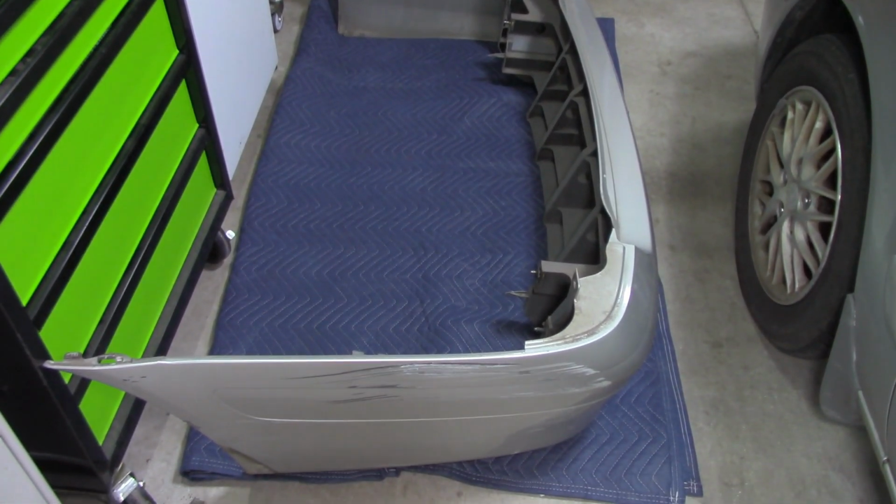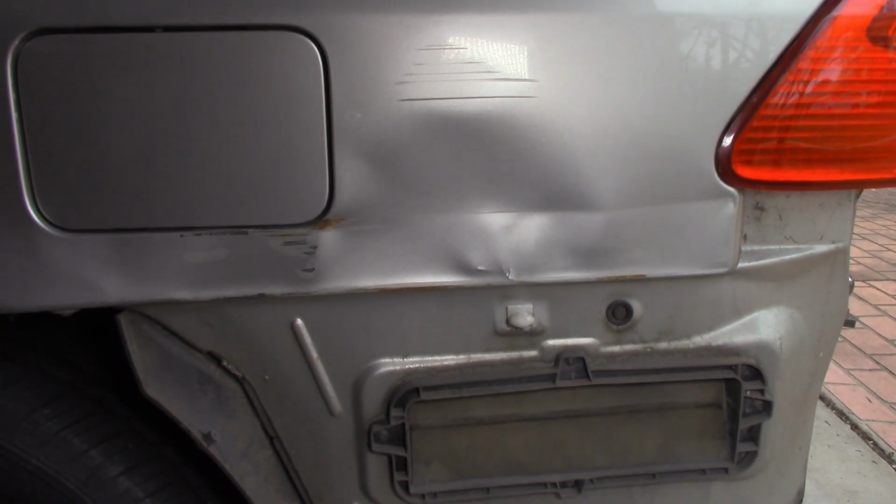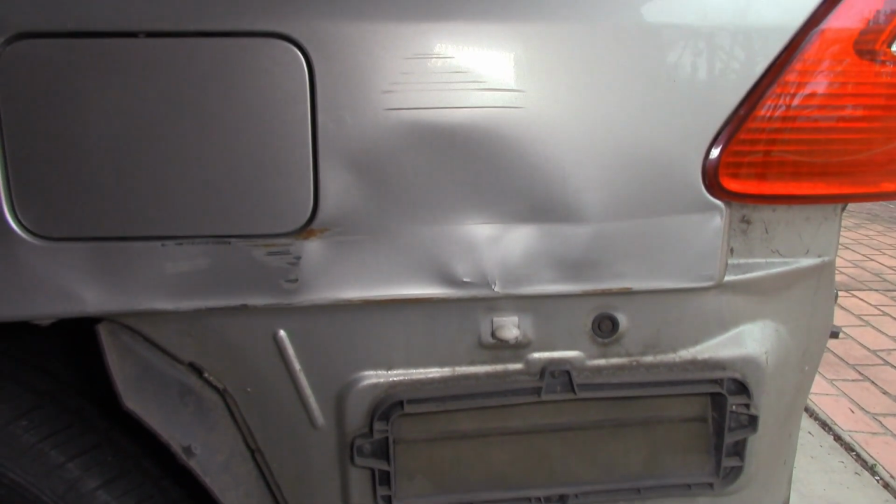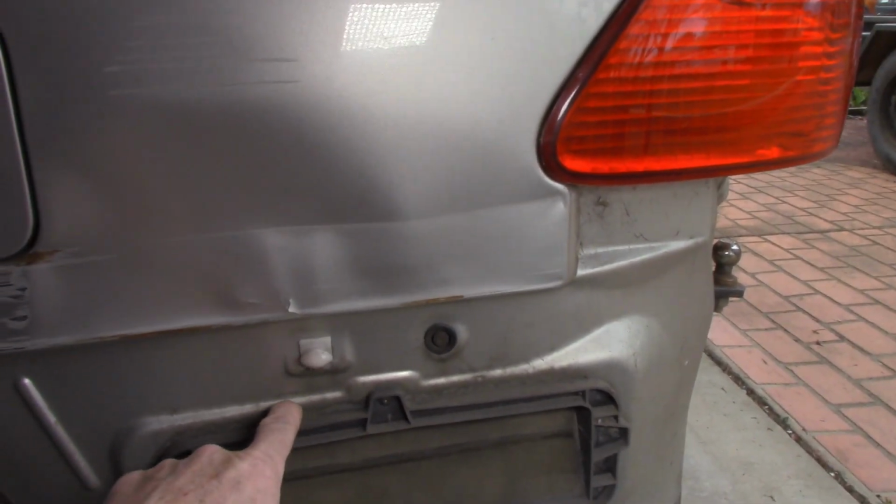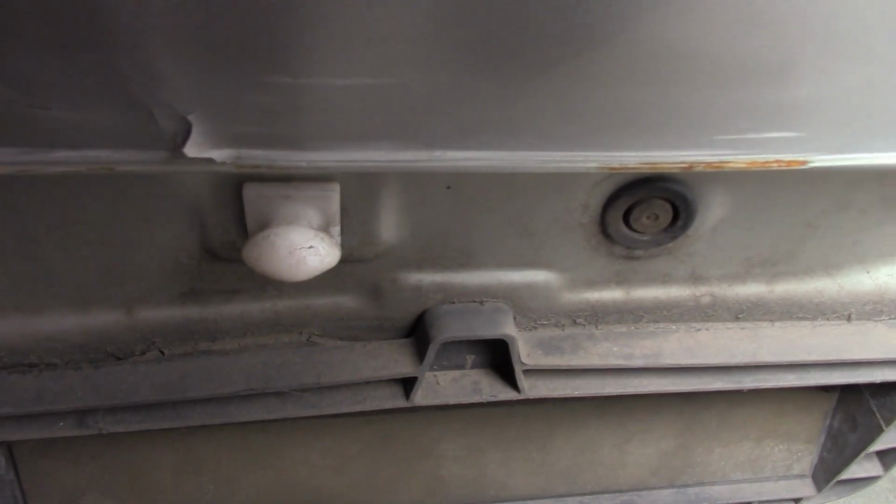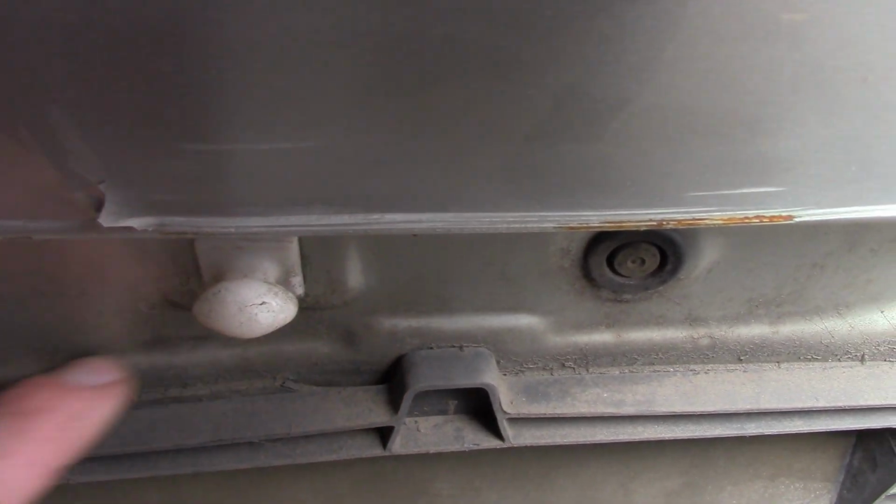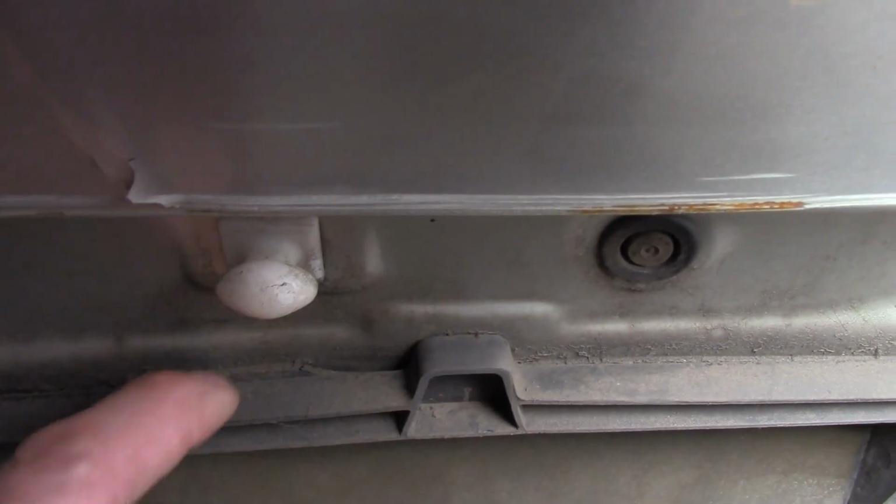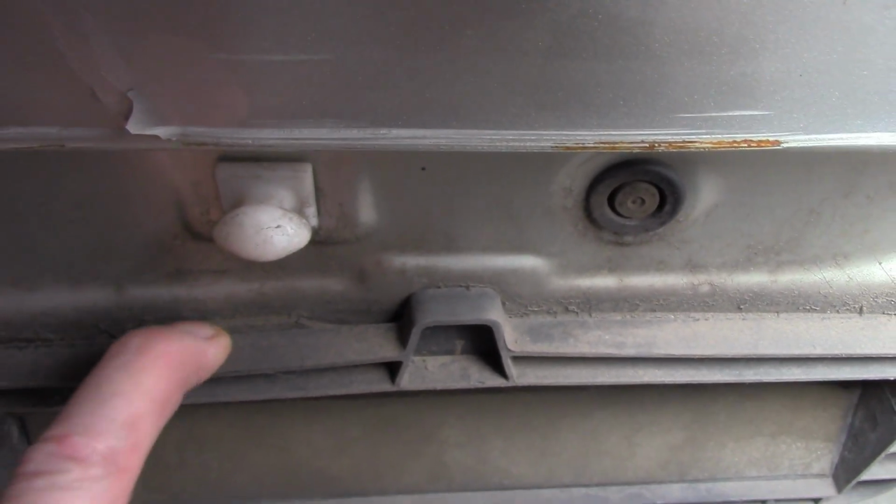And are you ready for the big reveal? Remember I showed you that it had been stoved in the side here. I don't know, it looks like a semi rolled into the thing or something. And it's actually dented this area here. But if you have a look, it's actually dented this area down here as well. And if we can see, it's actually folded in just in here. And of course the water's going to travel down here and then dribble down the bottom, etc., etc. So I'd say that this is the problem here.